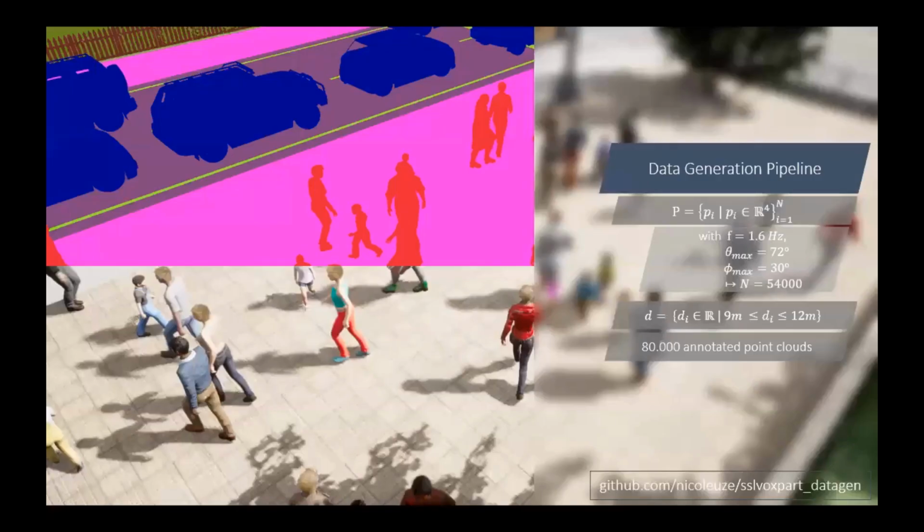As mentioned, we propose a data generation pipeline with which we generate a total of 80,000 annotated point clouds of unique scenes. We distributed the LiDAR uniformly on a radius-varying hemisphere and captured each scene from around 100 different viewpoints. For the scenery, we sampled a random amount of people with different densities in realistic surveillance scenarios.